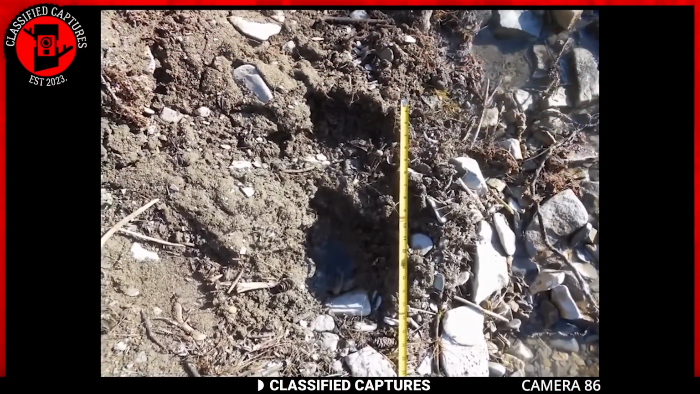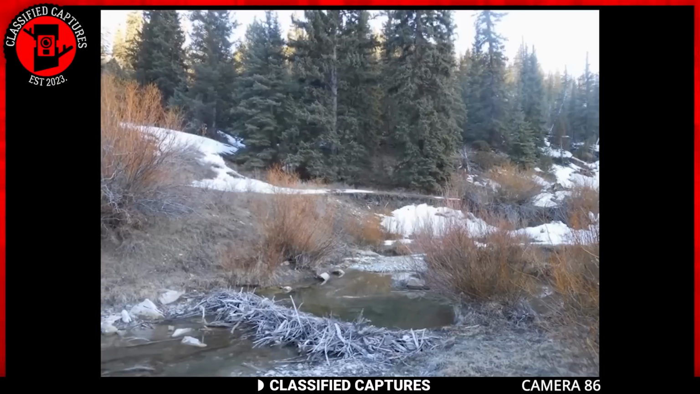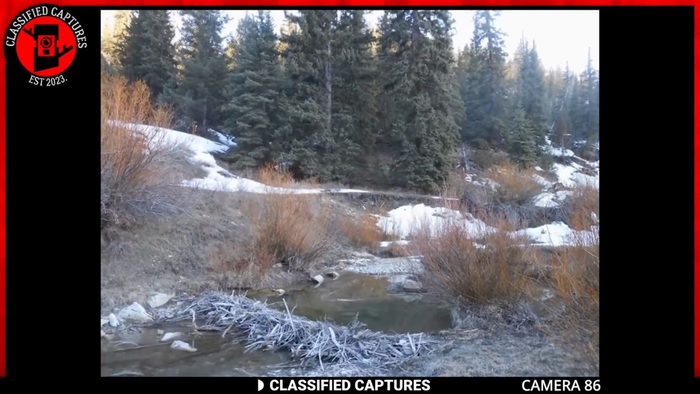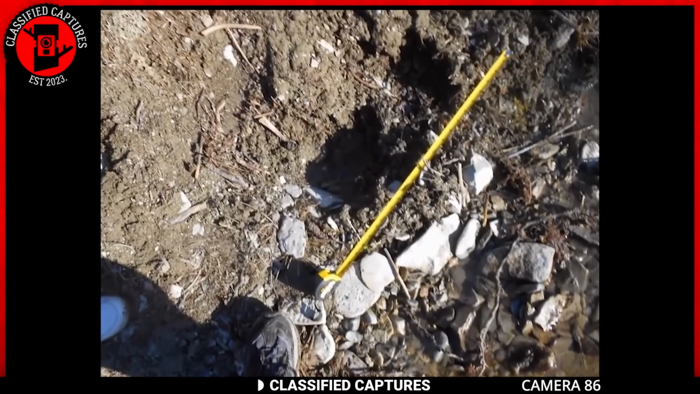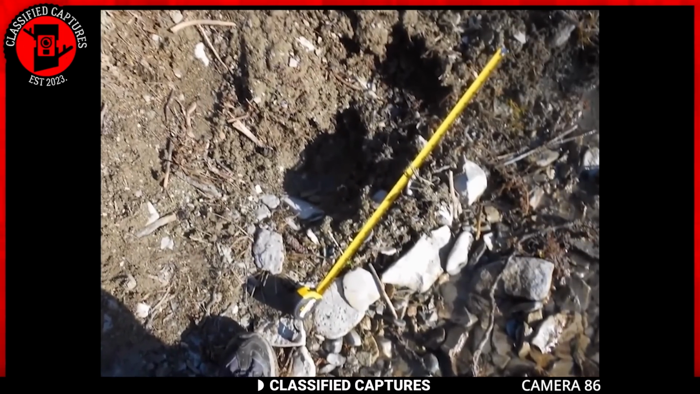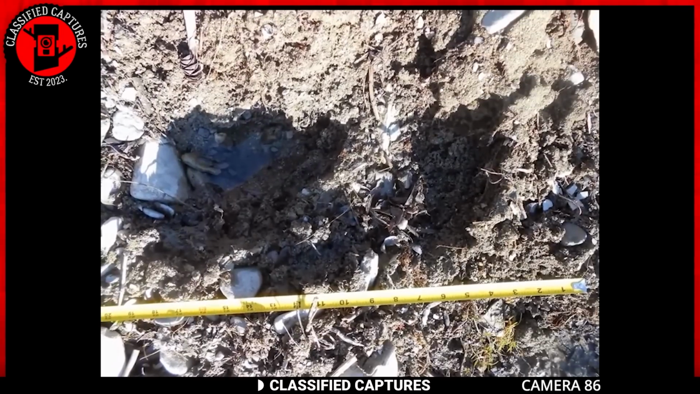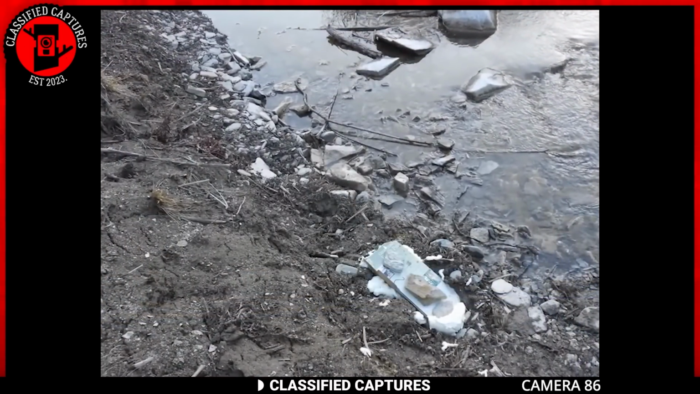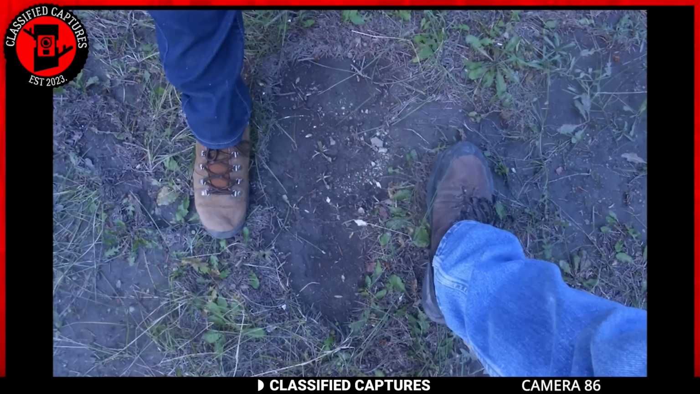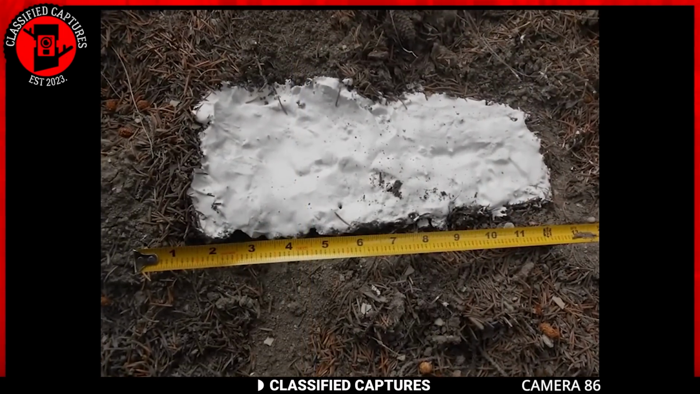Some Bigfoot enthusiasts recently ventured out to a well-known Bigfoot hotspot called Sasquatch Canyon, hoping to uncover some evidence of the elusive creature, and they were not disappointed. In the sand along the water's edge, they discovered a massive track. This area has a history of similar findings, with various people reporting tracks in the same spot. The one they found this time was about 17 inches long and 8 inches wide.